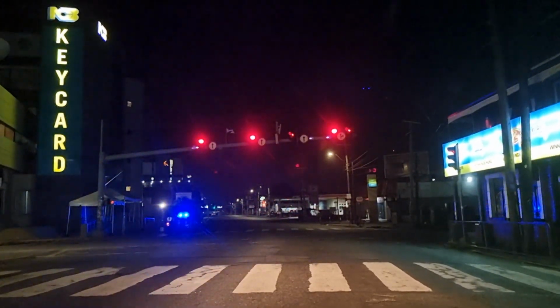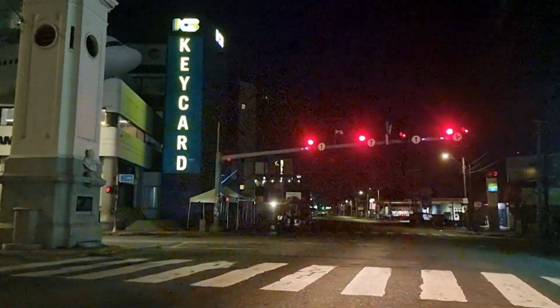So we have some police patrolling the street.